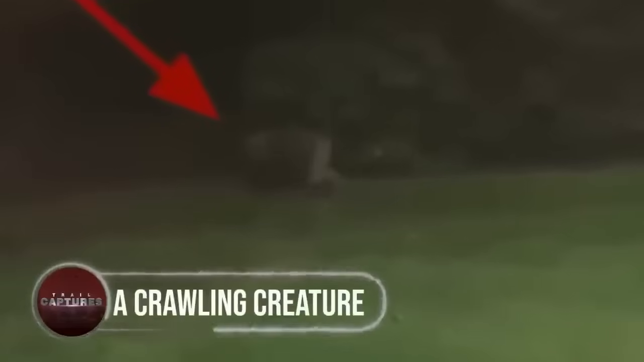A crawling creature. It is a puzzling trail cam encounter that has left everyone scratching their heads. The footage may be grainy, but its creepy contents speak volumes. What on earth could this mysterious creature be? Is it an ordinary animal distorted by the camera's quality, or do its unsettling movements suggest something far more uncanny?